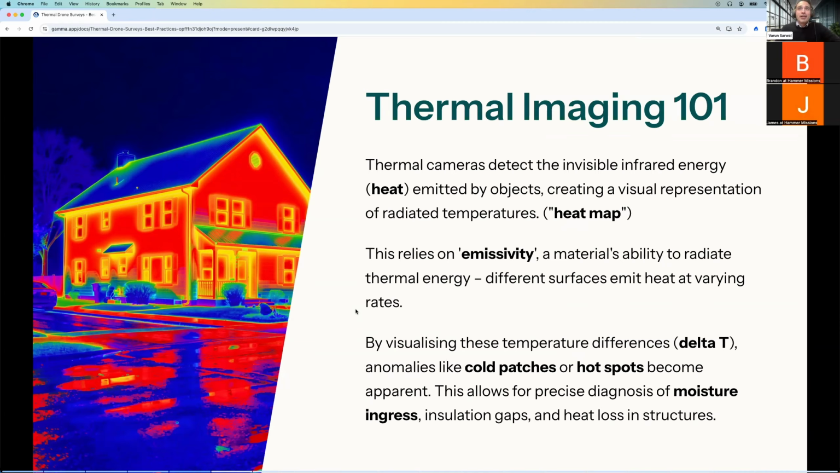Well, thermal cameras are able to detect infrared energy emitted by objects, and they create a visual representation of radiated temperatures. It's not quite true temperatures, but more the radiance of those temperatures. Essentially what you get is a heat map. So you're able to understand how the radiated temperatures differ between different materials.